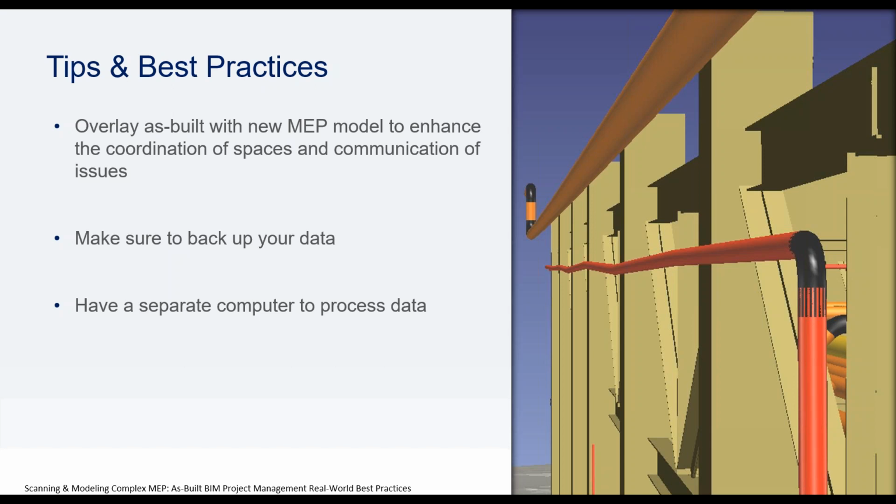And then have a separate computer to process that data. I think it's worth the investment. When you're processing data, you could literally sit there and just watch that blue circle, and it will give somebody the excuse to go look on YouTube or something like that. And so we try to eliminate all those excuses and have a separate computer that is just strictly used for processing data and running the Edgewise software and the Recap software that we use.